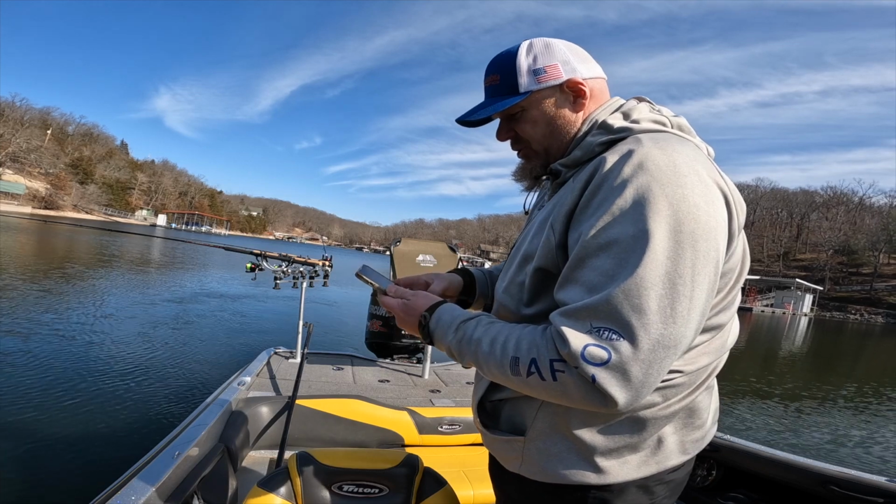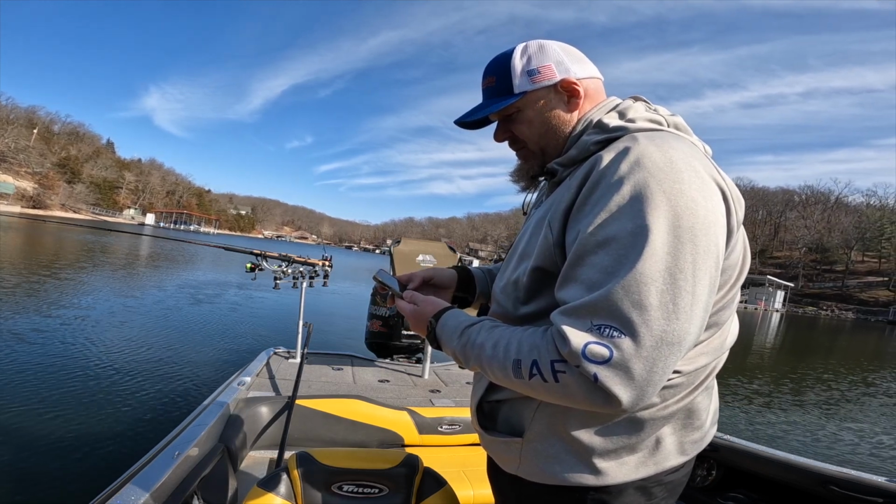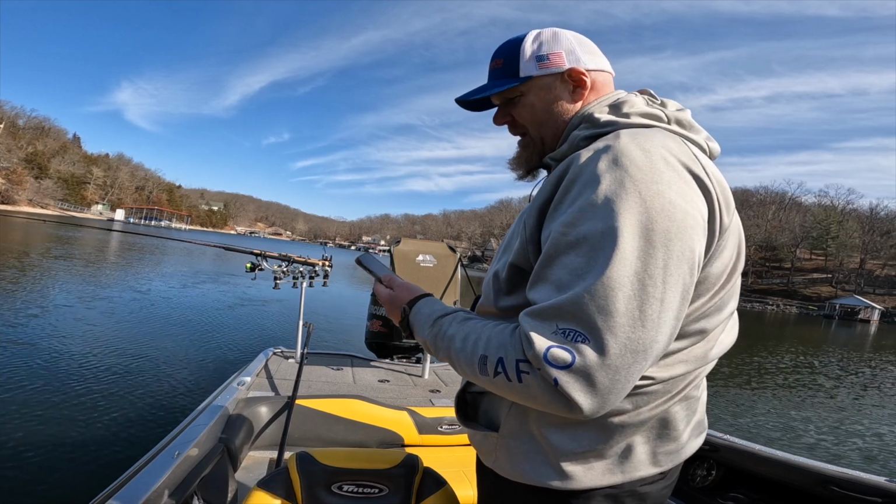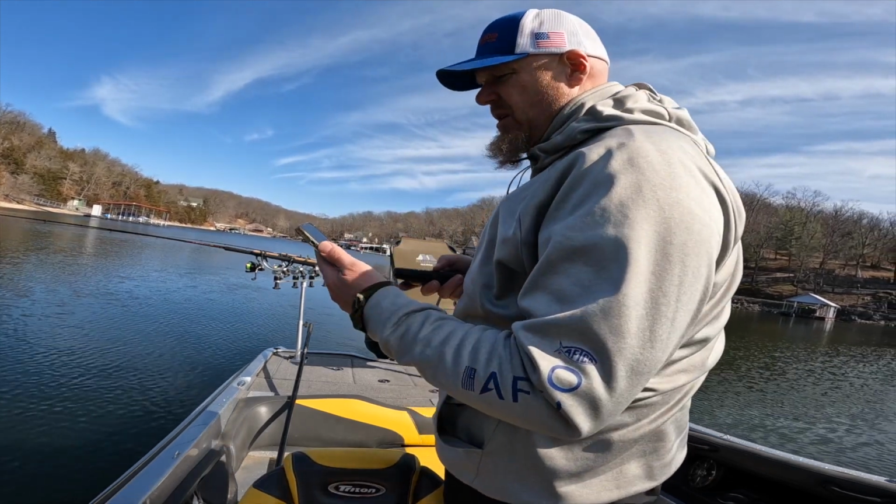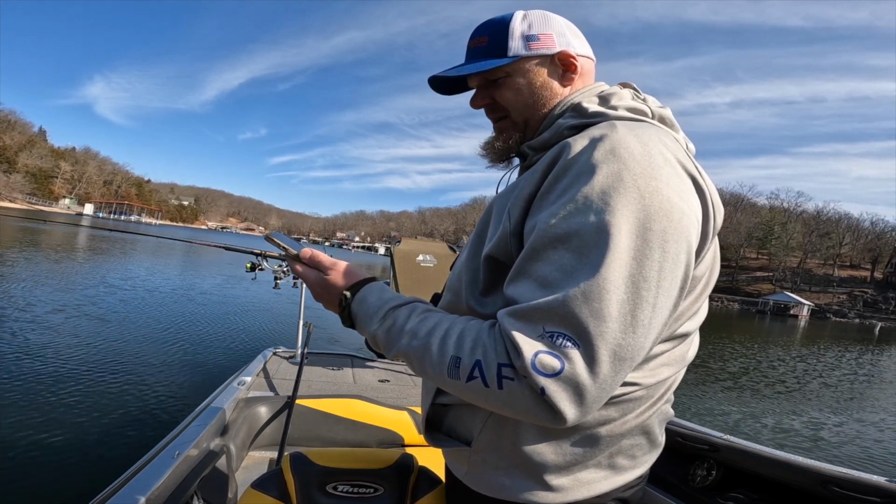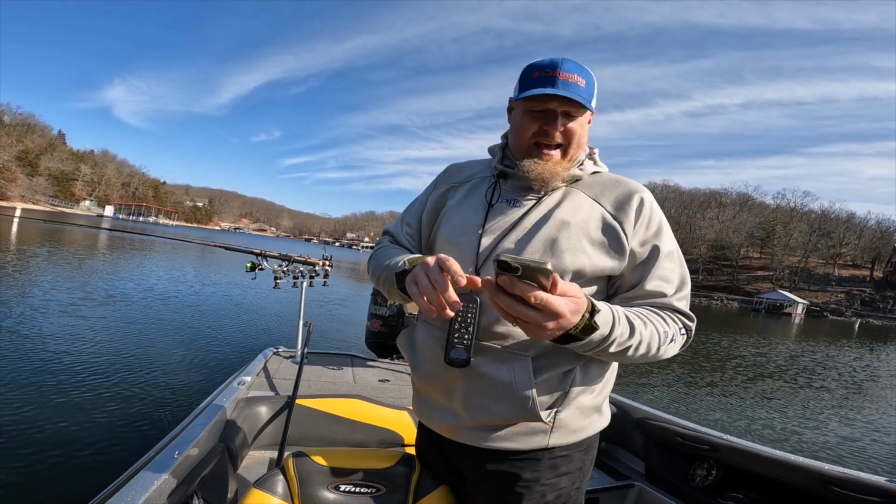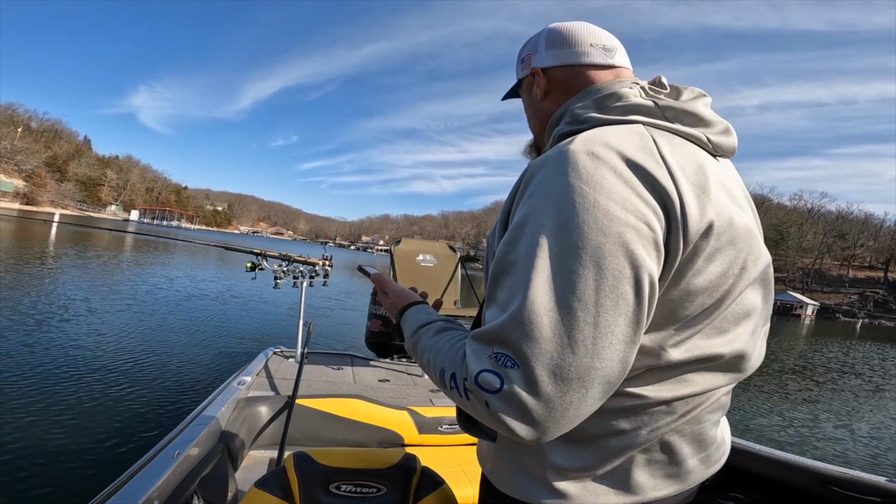On the Precision Trolling app, a 16th ounce round jig, now I'm using the fin spins, but a 16th ounce jig with a 2-inch twister tail at 0.75, 40 foot behind the boat, puts you at 9 foot down. When I bump it up to 1 mile an hour, that puts me at 6 foot.